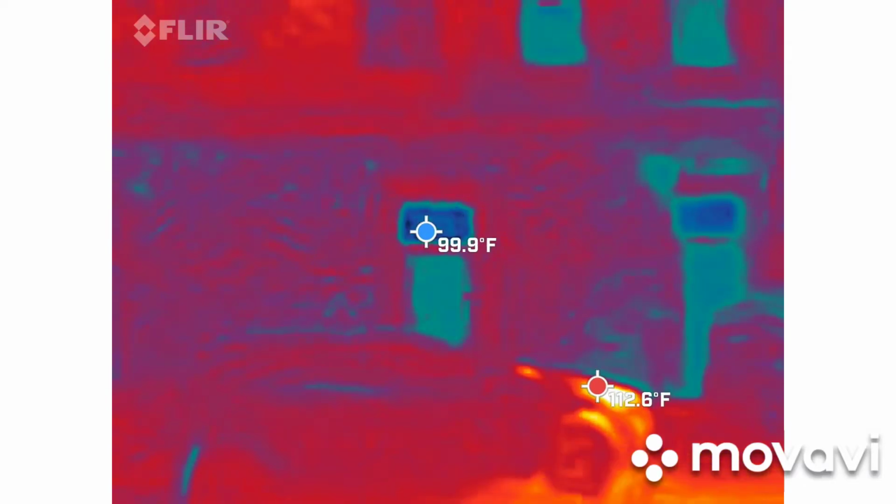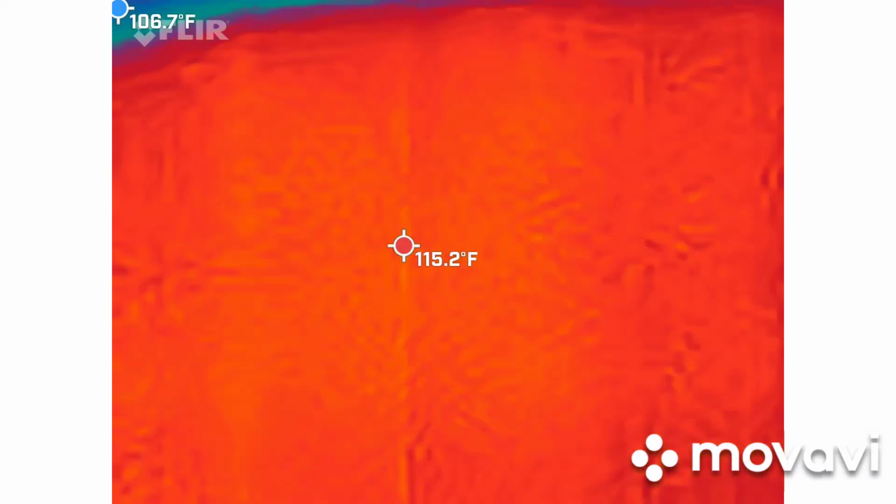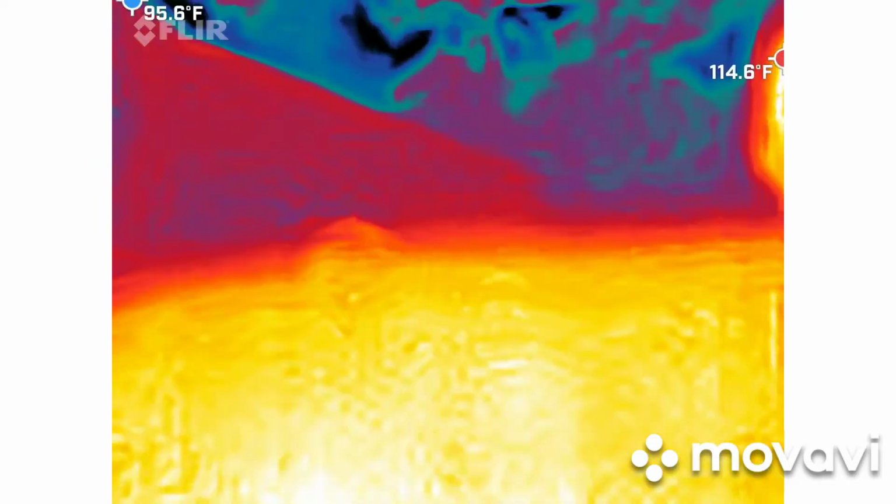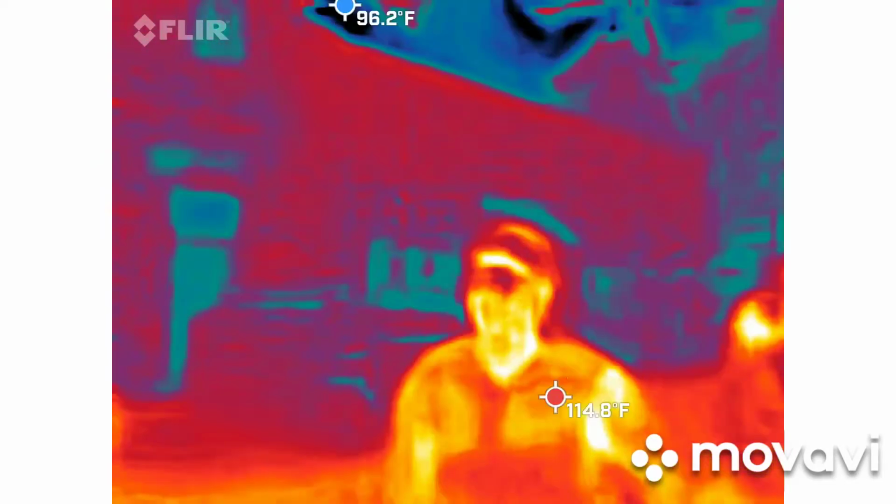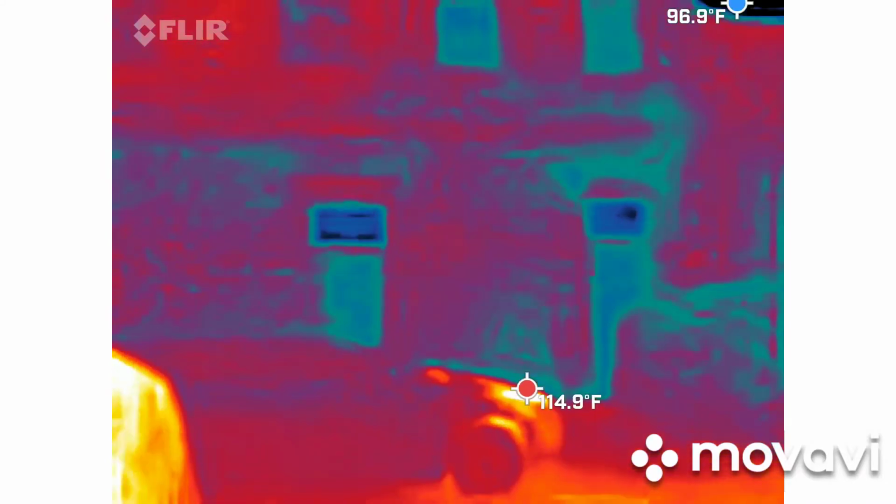Perfect. Let's see here. What do we want to go into? This is the neuralizer for Men in Black. None of you are going to remember anything when we're done. Lasers. Oh, we're going to have to change the batteries on this one, so I can already see it fading. This one goes through batteries like crazy.